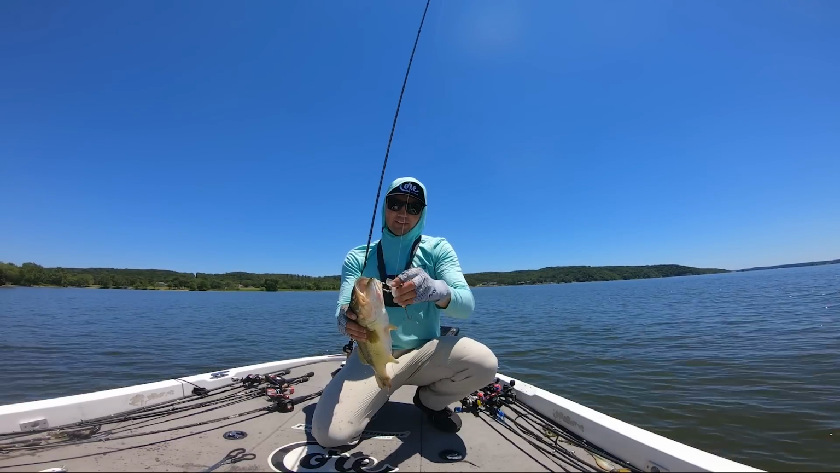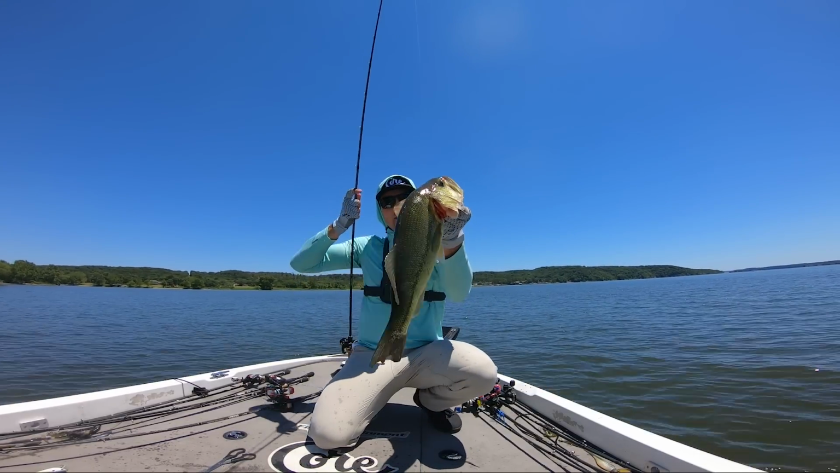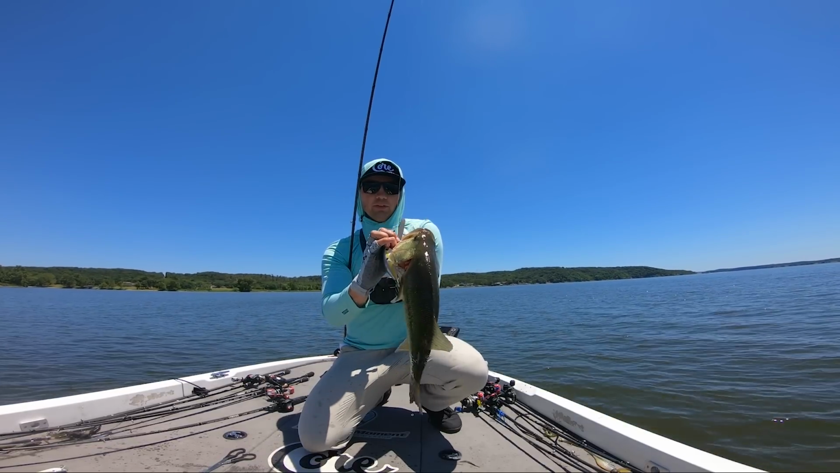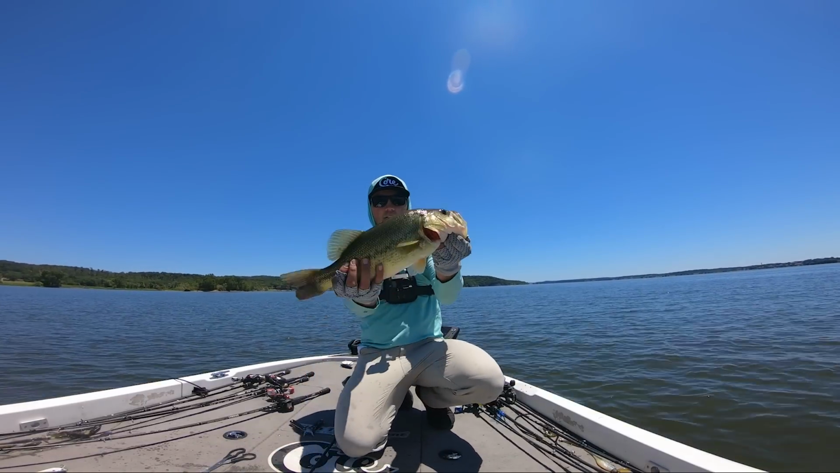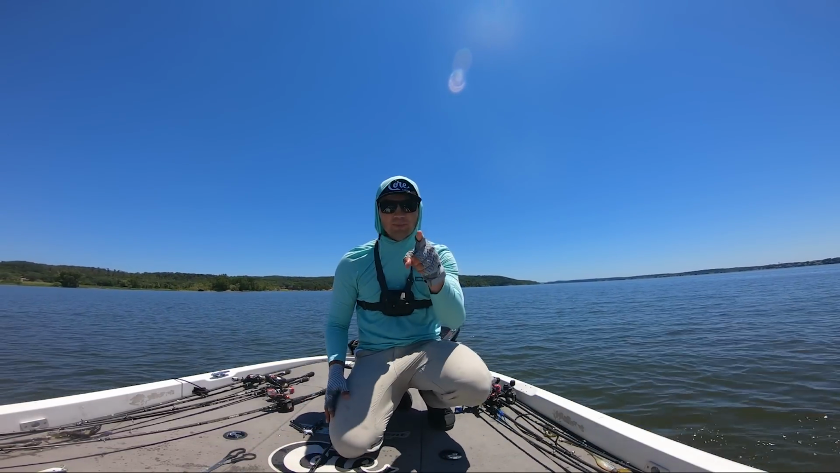Solid, stubby little guy, but a solid 3.5 pounder right there. Beautiful fish. That's the size fish we're looking for. Absolutely choking that Magnum Squarebill right there. Let me get some pliers. Oh, there we go, guys. Beautiful fish right there. Get back down in the lake, bud. Whew, that's what I'm talking about.